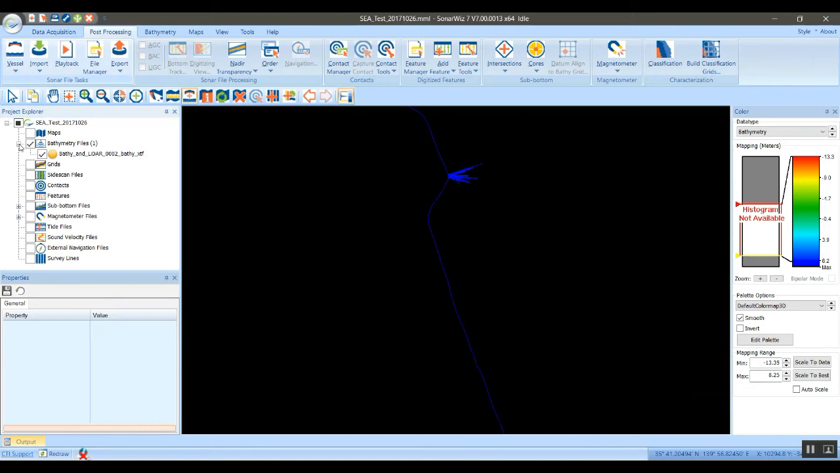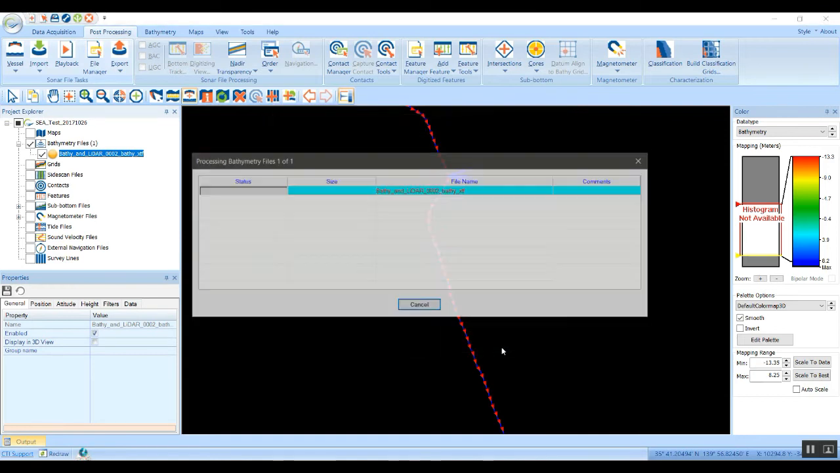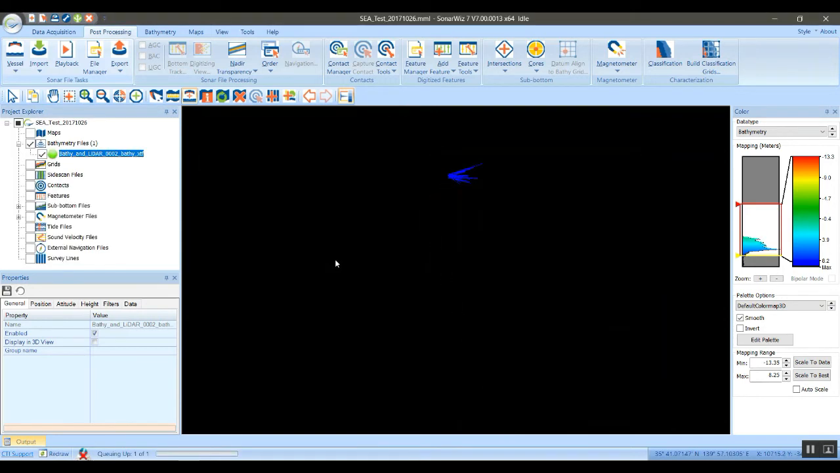So it's really a two-step process. You import the data like we just did, then you right-click and you merge it. And you can make all the settings for tides and sound velocity profile corrections and all of that before you click merge. But the automatic values are already set up, so they'll work well for this data set. It only takes a second or two to get the multibeam ready. Okay, so here it comes, and now we've got the multibeam imported.